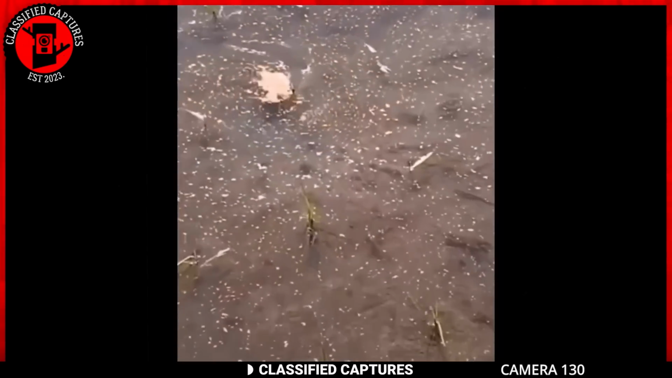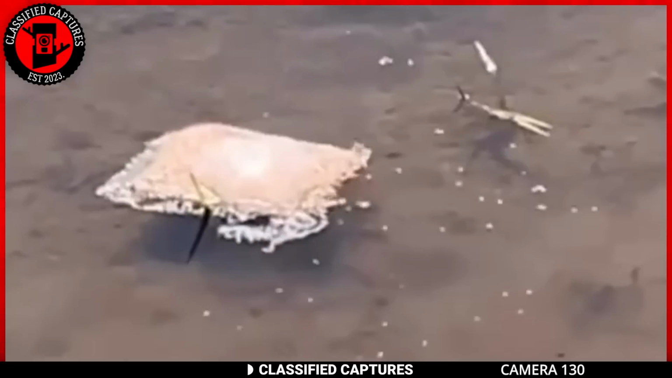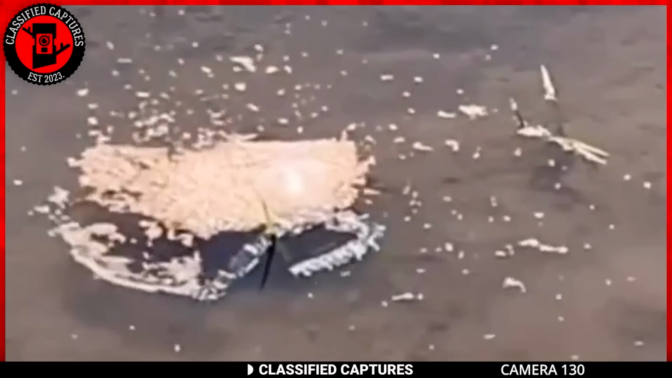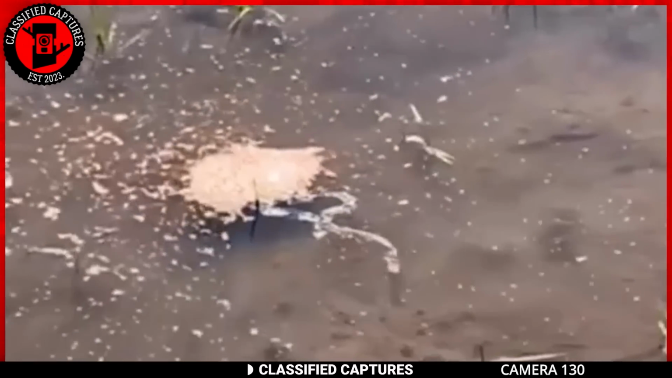The sudden and surreal spectacle begs the question, what could this be? Is it a natural phenomenon, a unique organism with a brief and fleeting existence, or does it suggest something more mysterious beneath the pond's surface?